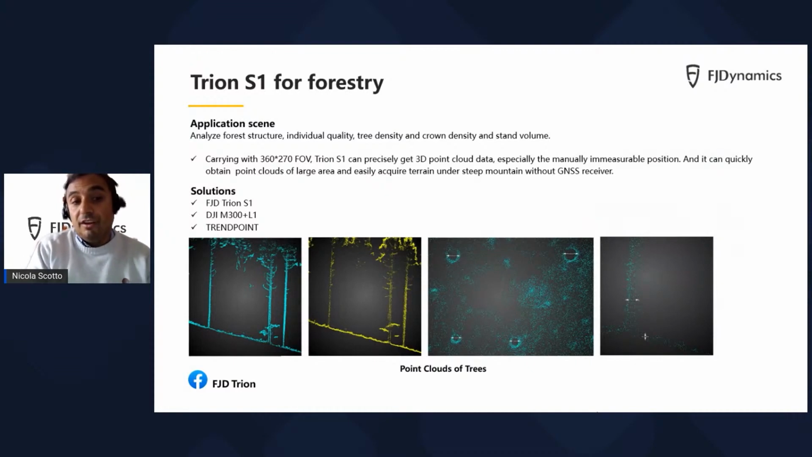For forestry, besides the use of a handheld laser scanner, there is also another interesting application which will come in 2023, which is the use of our laser scanner mounted on a UAV, like a DJI M300.